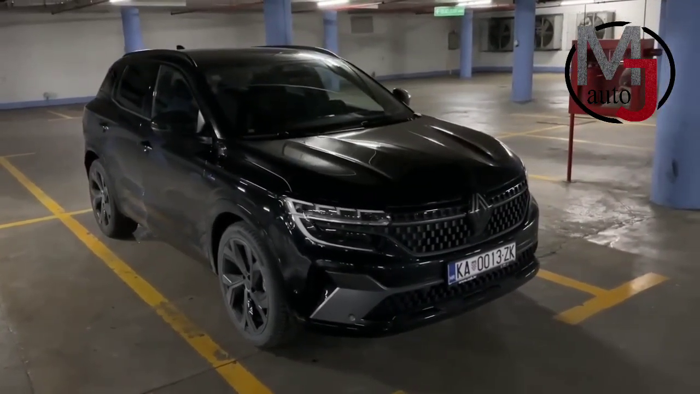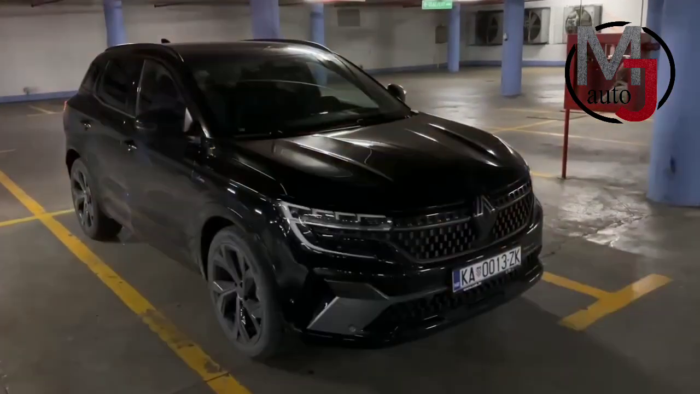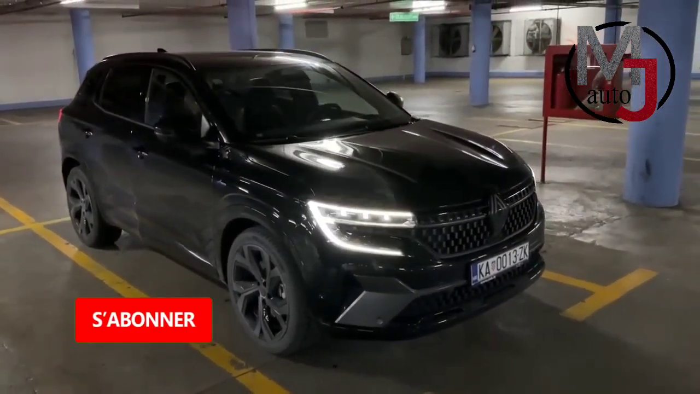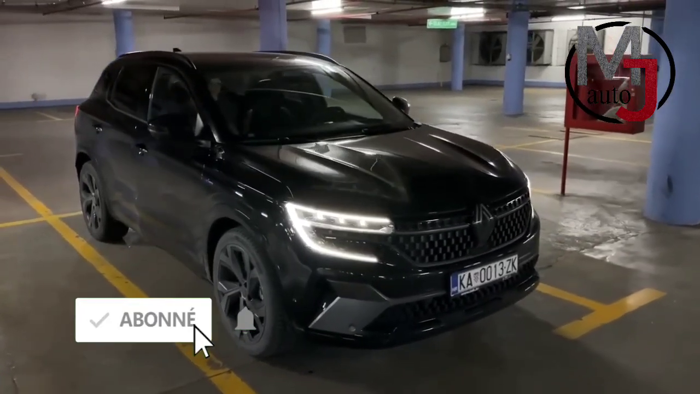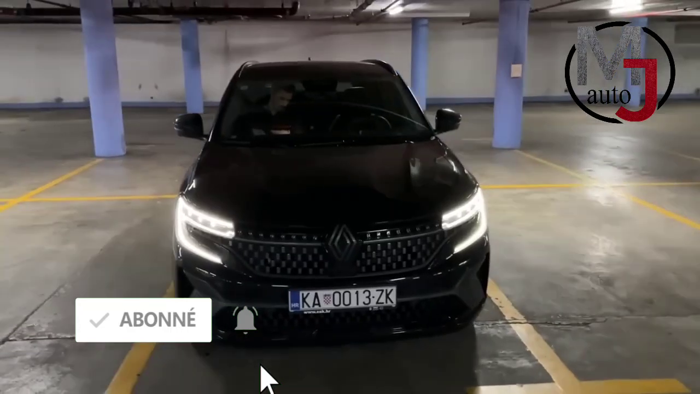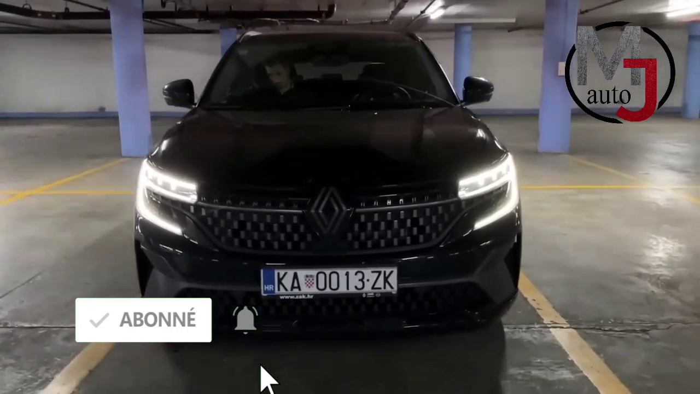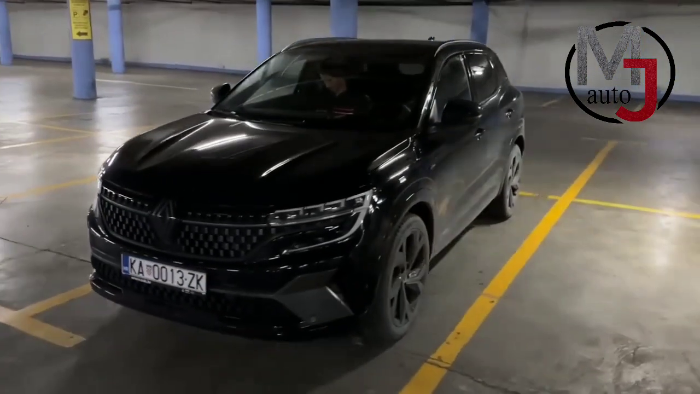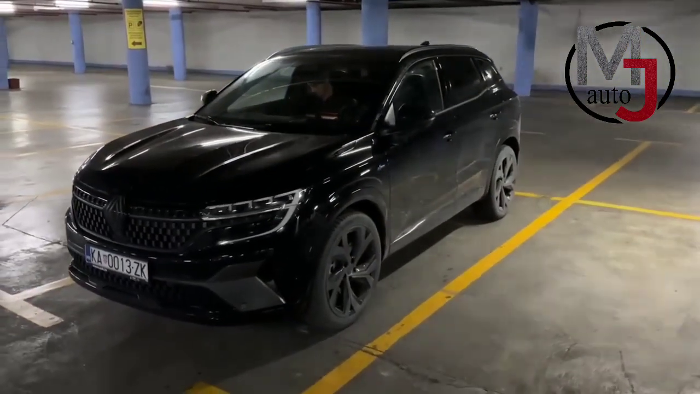Today we are at the creation premiere of the all-new Renault Austral, and we are actually taking it back to the dealership, and now we have the chance to film a first night point of view drive. So in front of me we have the beautiful spec black color Esprit Alpine. That's the trim, top of the line trim.